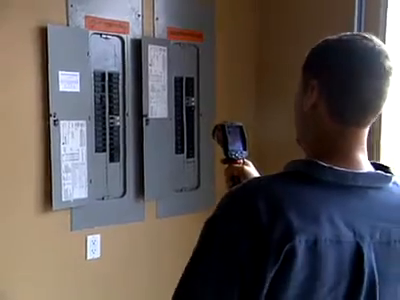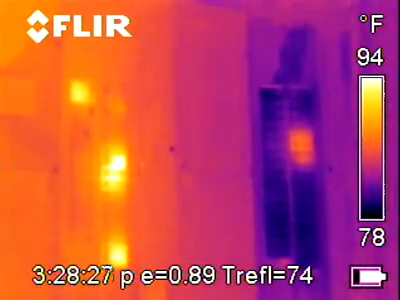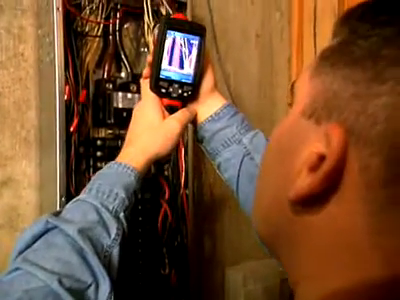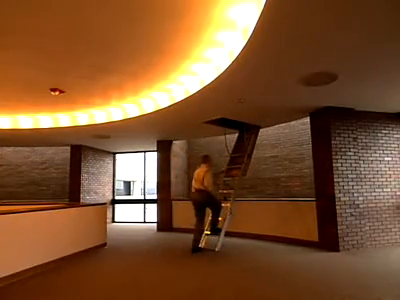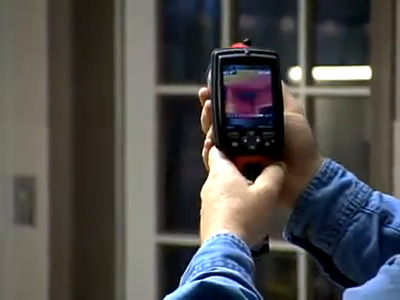Well, electrically, it actually shows you more issues going on than you could actually see with your visual eye. If there's a bad breaker, it'll show up as a glowing of the breaker. If there's a problem in the circuit, the wire actually glows, and the camera picks it right up. It's handheld, it's easy to carry in attics and crawl spaces. It's lightweight. The FLIR infrared cameras are really easy to use. It's point and shoot. The controls are easy to operate.